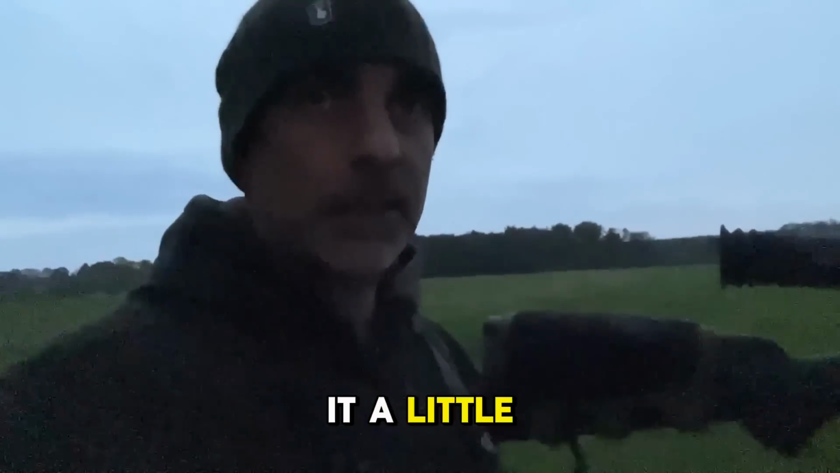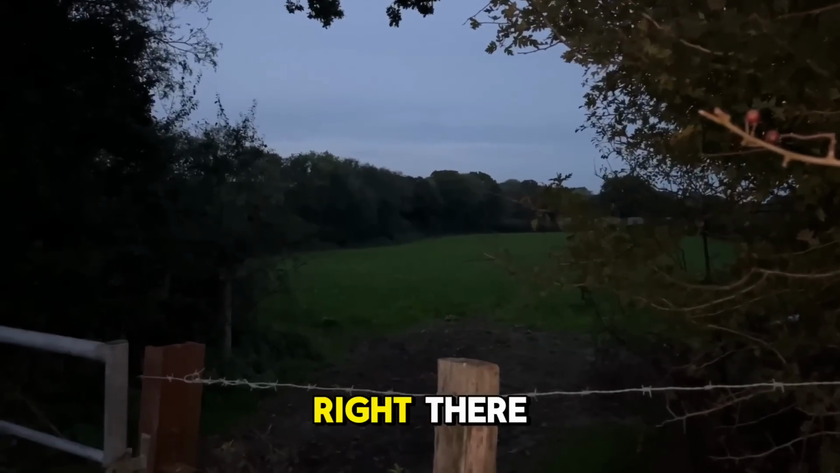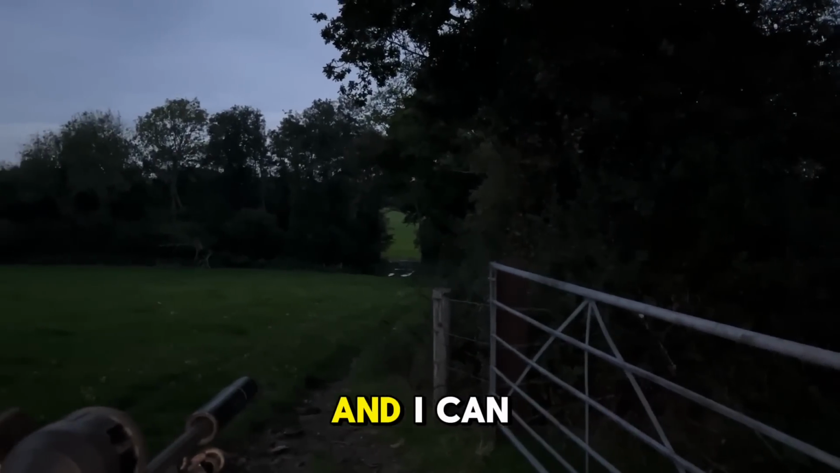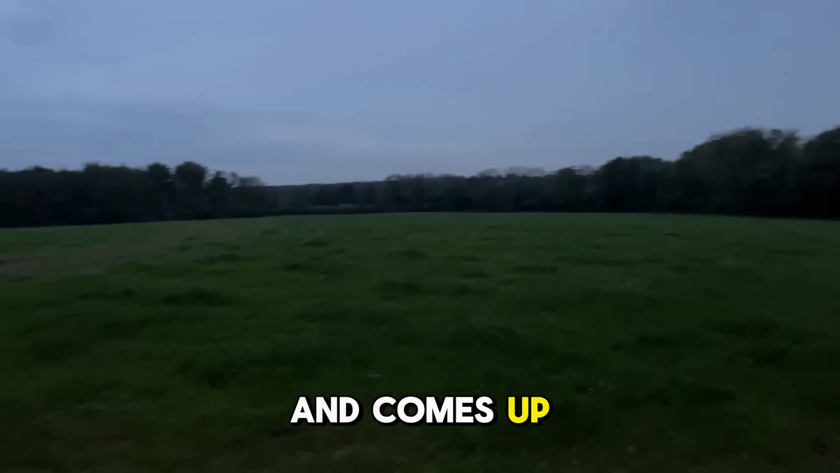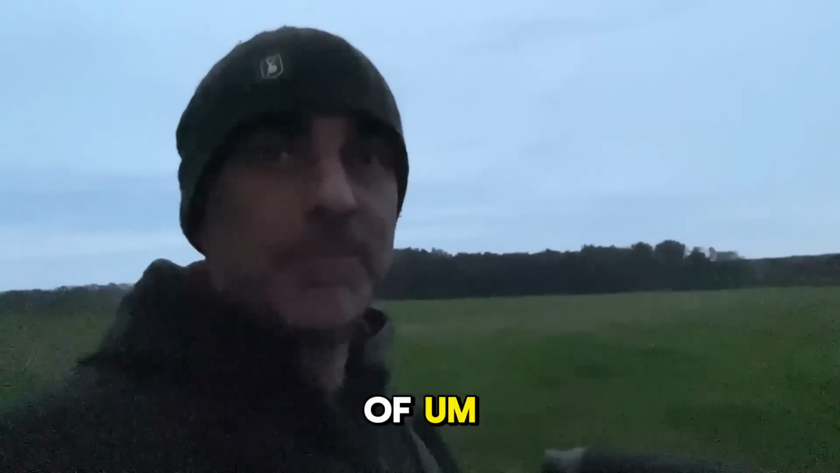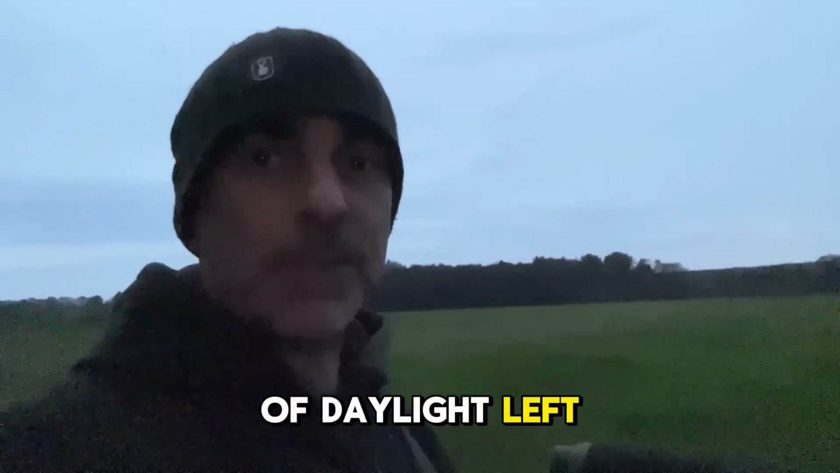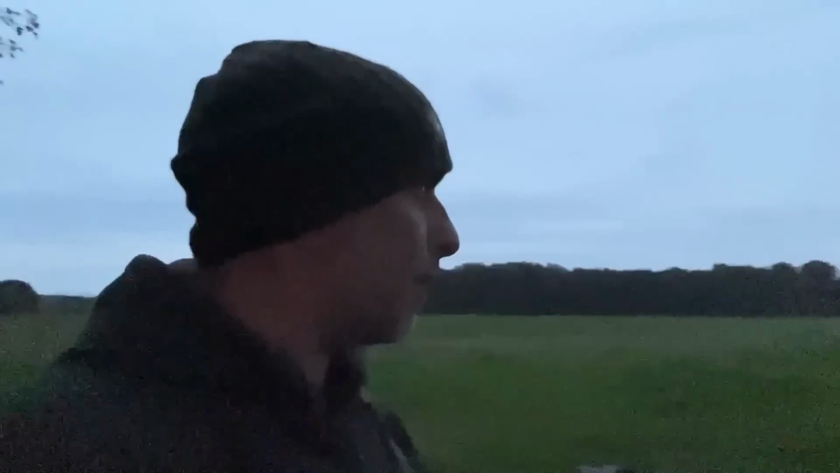I'm going to give it a little while just on this corner. It's quite a good spot here because you can see into the field just to my right there, and also down through the gateway in front, and I can see along a hedgerow just to my left as well. I think it comes out of the wood at the bottom and comes up. It's usually quite a good spot for deer and fox, so might be lucky. We've got probably 20 minutes, half an hour of daylight left, I think, so we might get a sneaky deer or an early fox. We'll see.